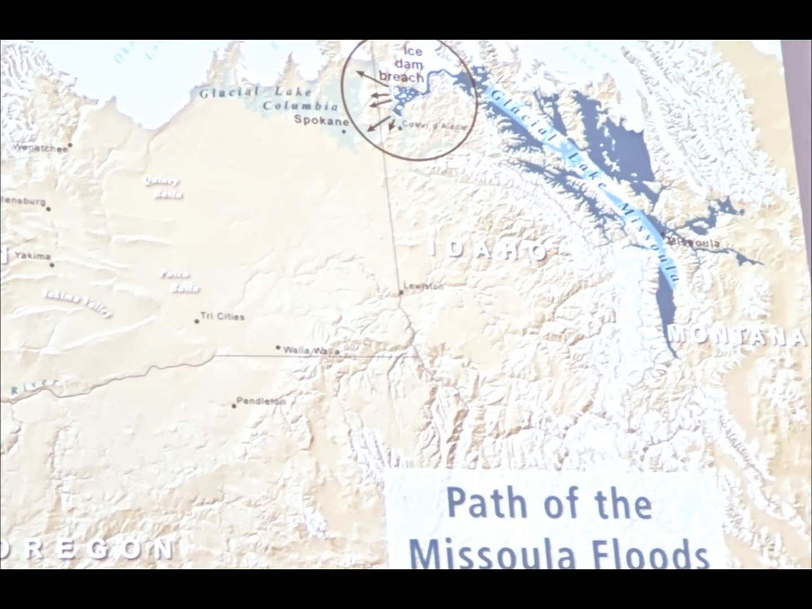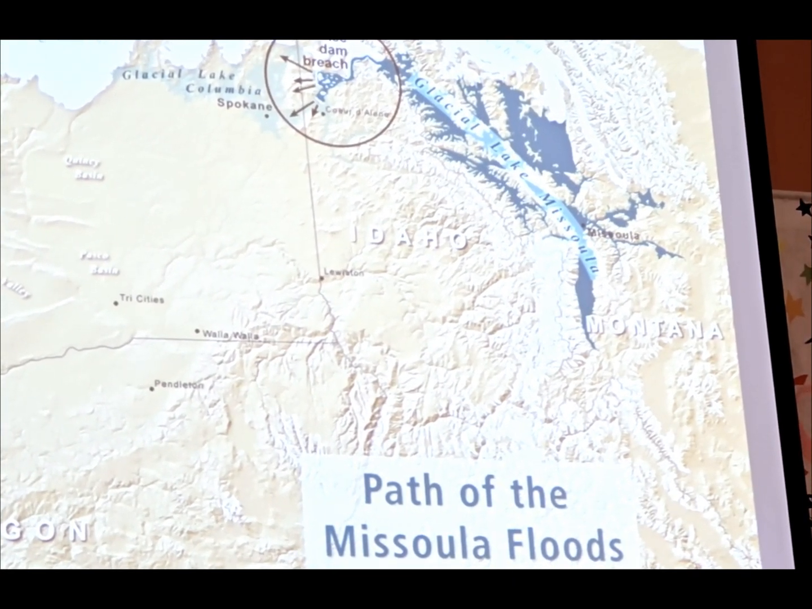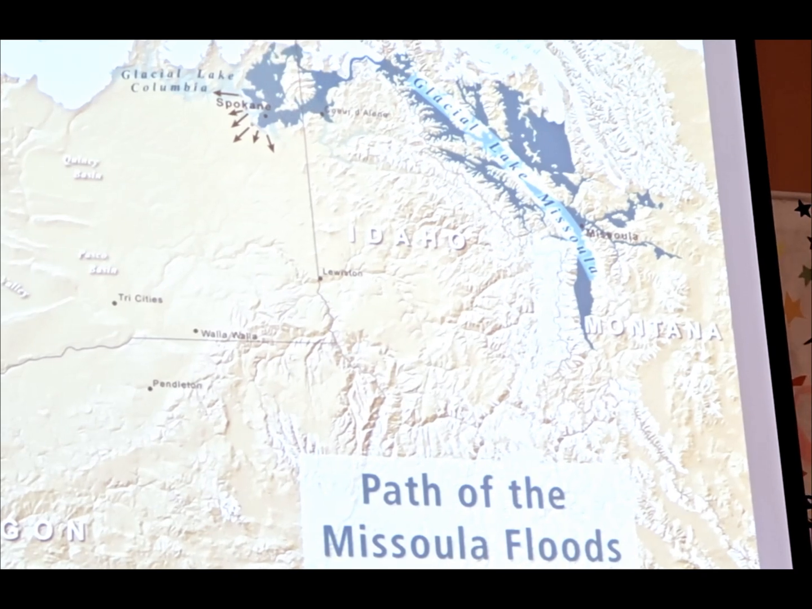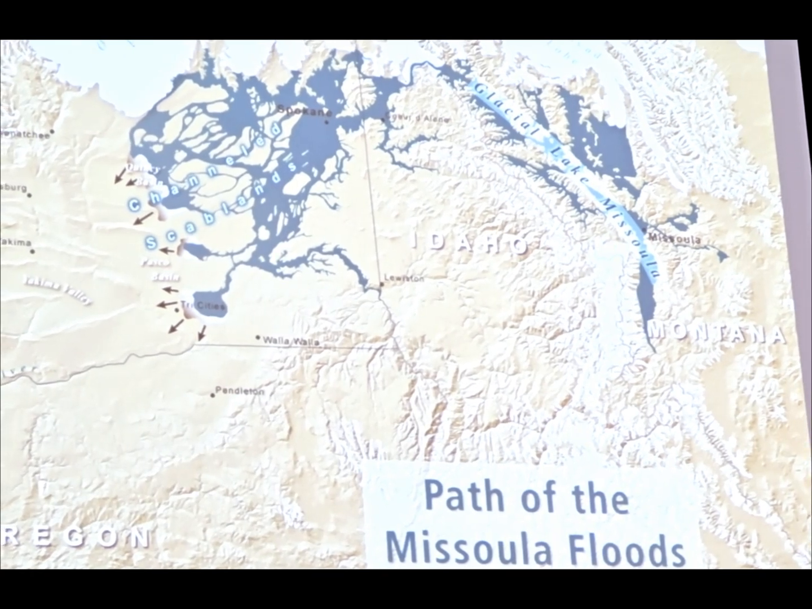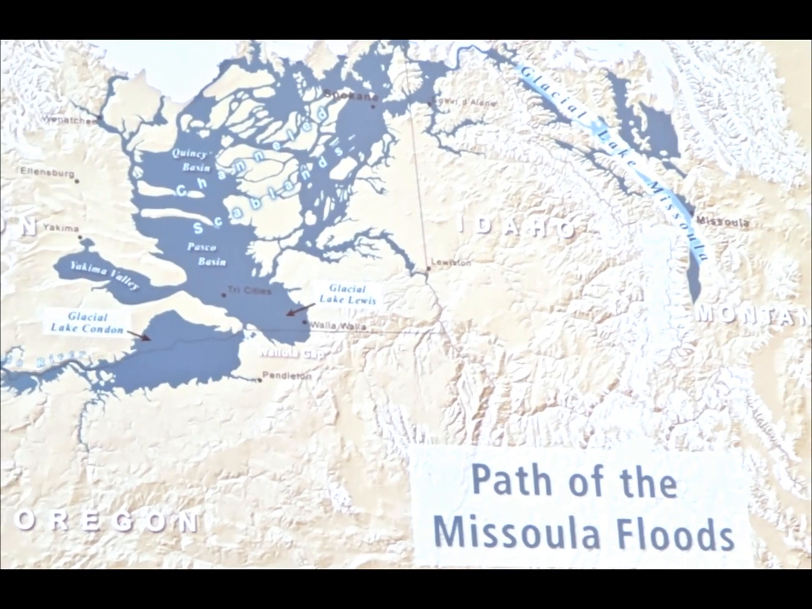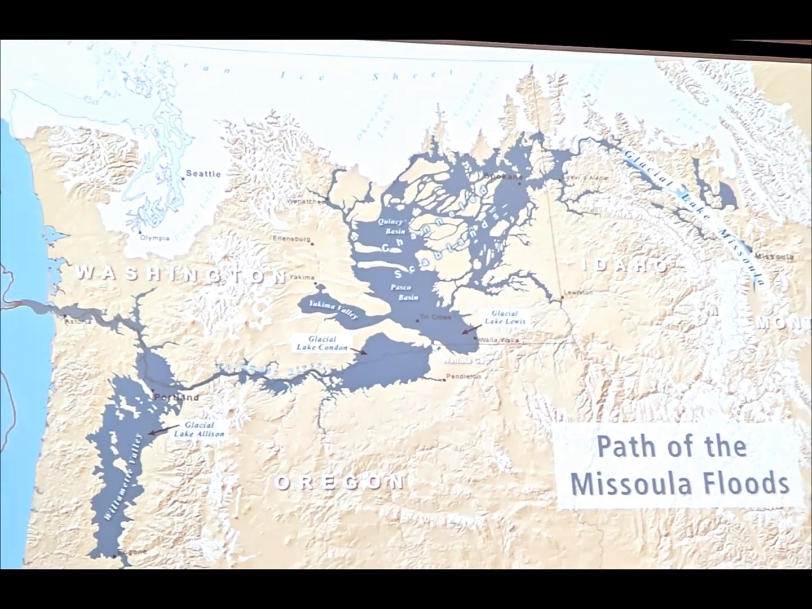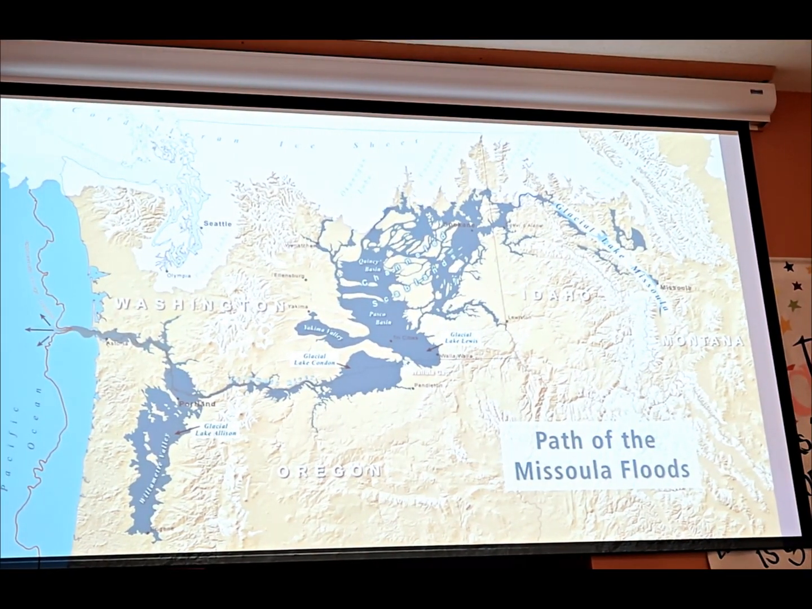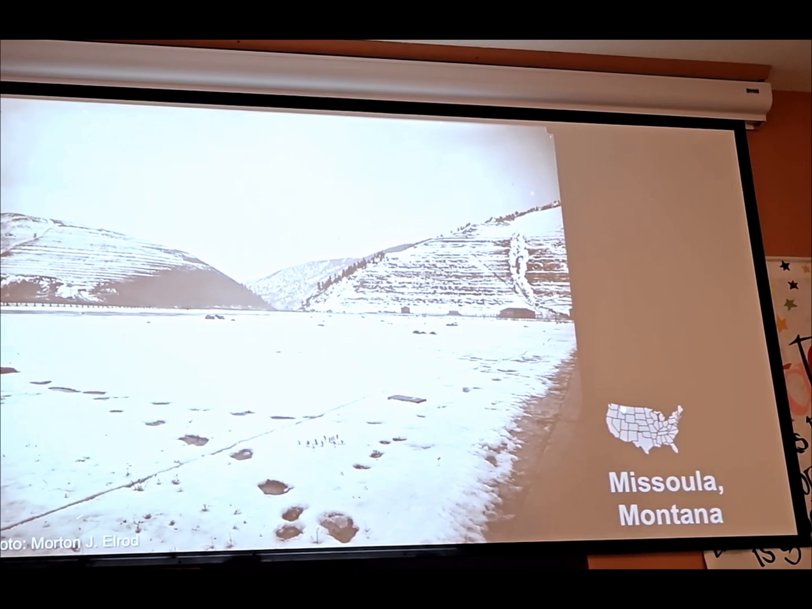So there's evidence that the ice dam holding back the lake failed repeatedly, releasing periodic glacial outburst floods across the plateau. Those floods scoured everything in their path, carving broad, deep channels into the landscape, known as the channeled scablands. And then the waters flowed into the Columbia River Gorge, into Oregon's Willamette Valley, before eventually draining into the ocean. So there's evidence of Glacial Lake Missoula.